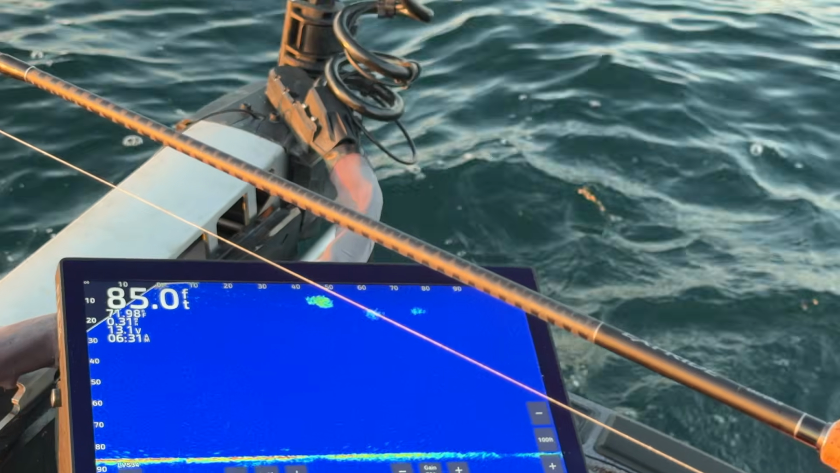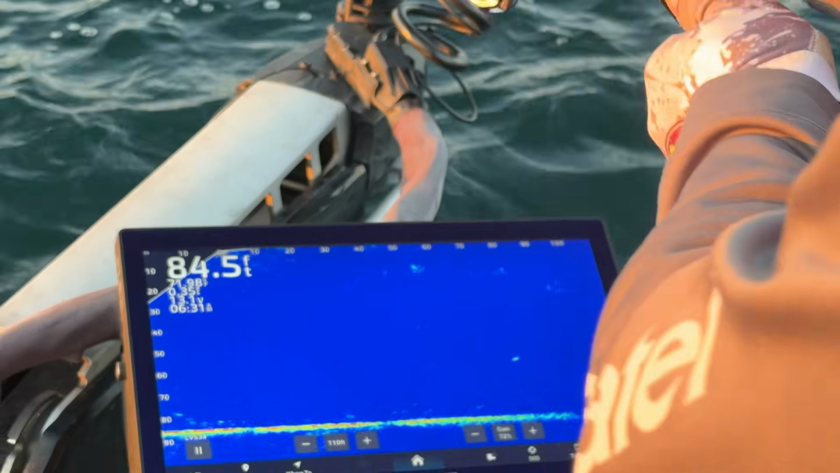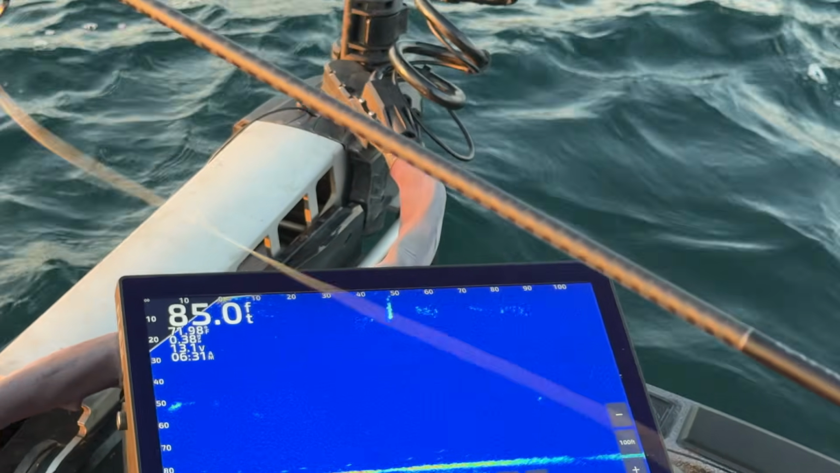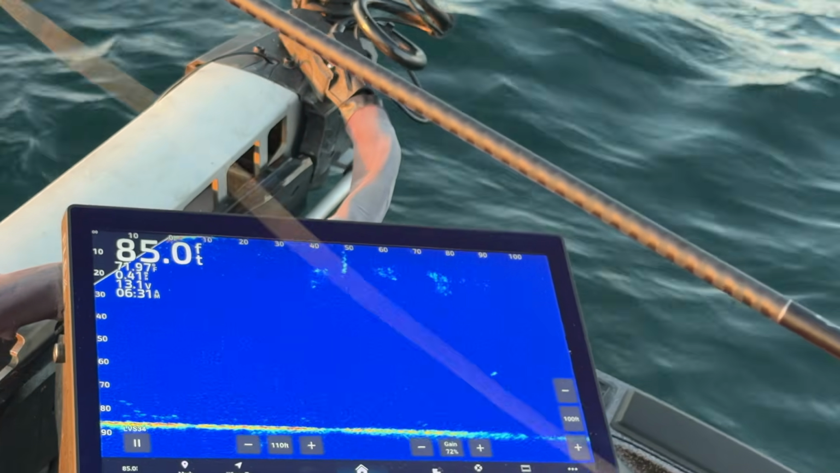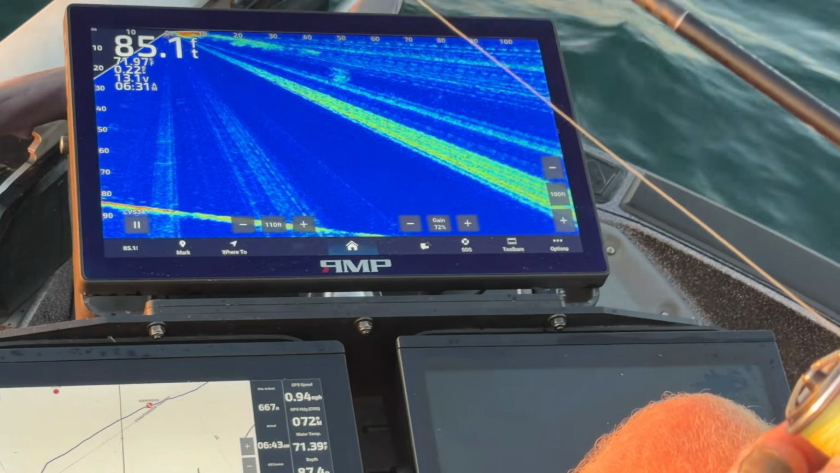Maybe he's heading south already for the winter. Man, a little early to be doing that, but I'll line him up, get to about 70, make my cast, have a little look down through here. We're going to chase this one for a little bit because he looks like a nicer fish.